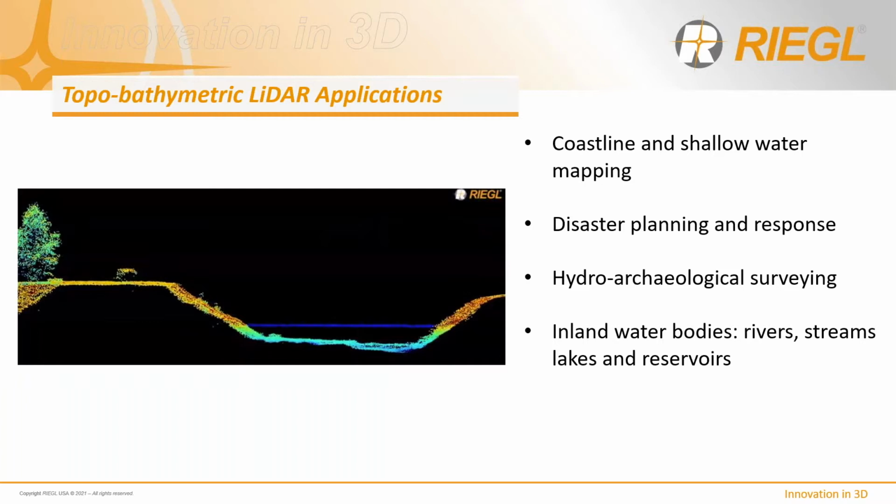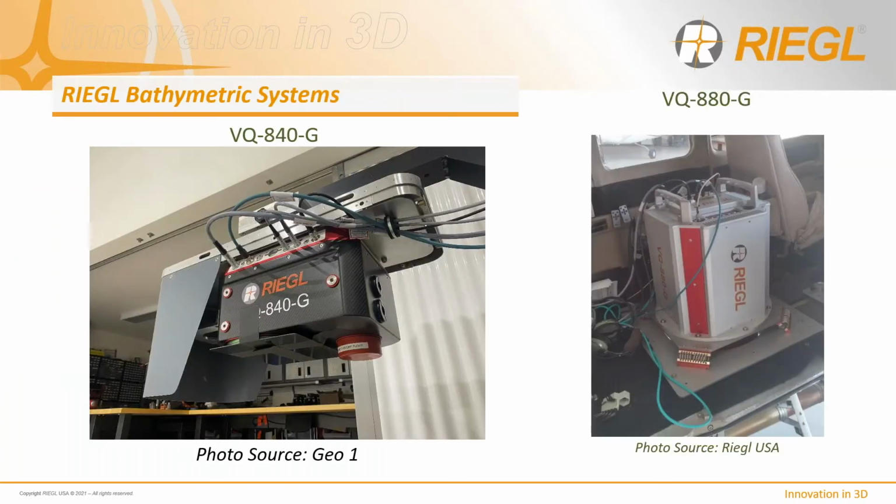And there are many other topics and applications which are applicable, and these are just to name a few. So how do we go about capturing this information? Well, we offer two systems. We offer the VQ880G Mark II. This is a picture of our older initial system, the 880G, and we also have the VQ840G.